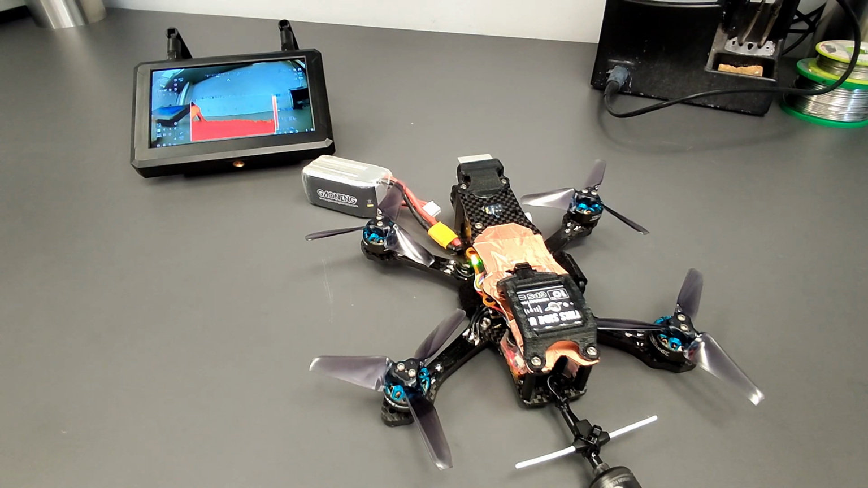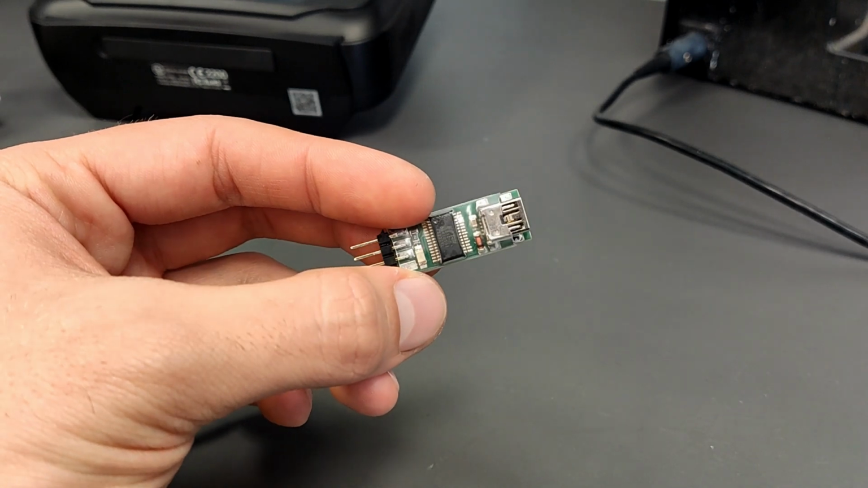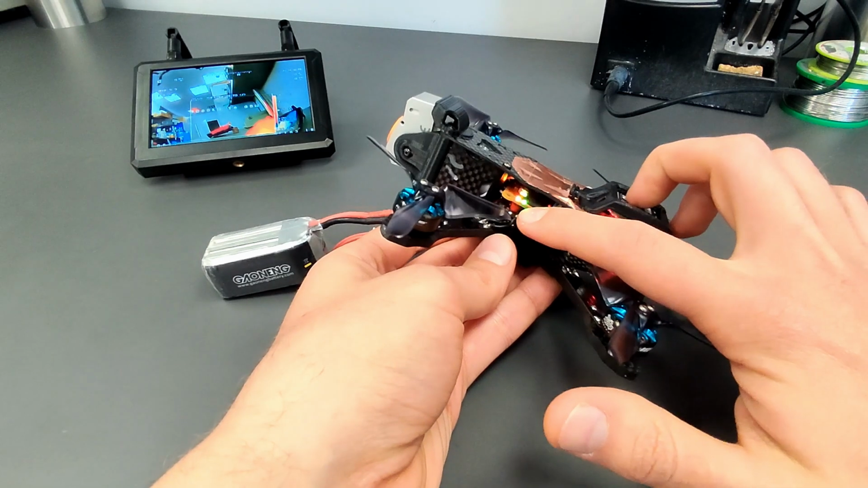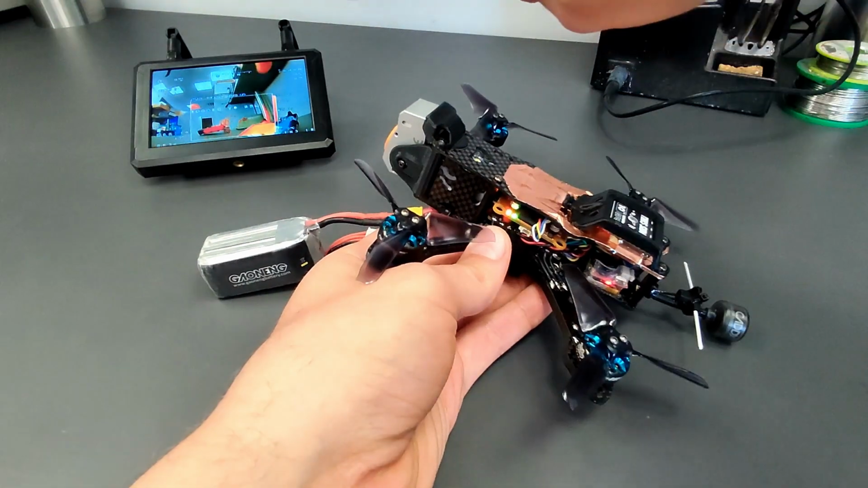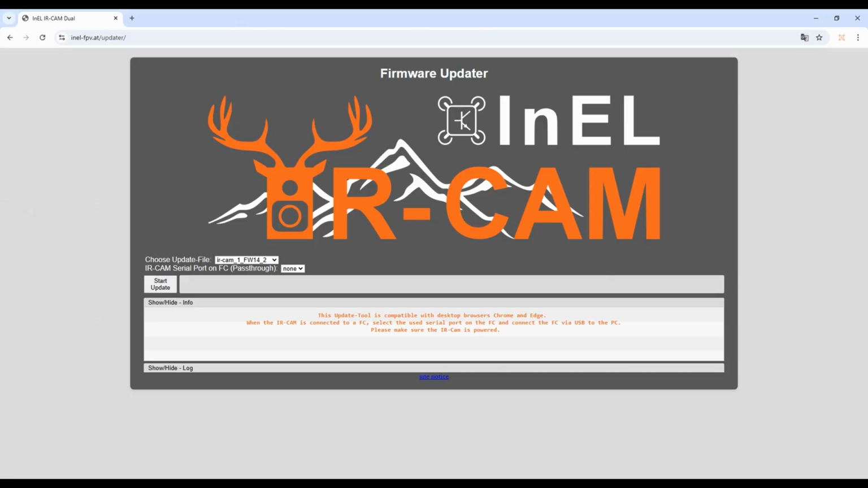If the IR-CAM is connected to a flight controller, the FC can be connected via USB. Otherwise, a USB to serial converter can be used. Both the IR-CAM and the flight controller must be powered. Check if the orange LED on the IR-CAM base is blinking. The firmware can be selected here.